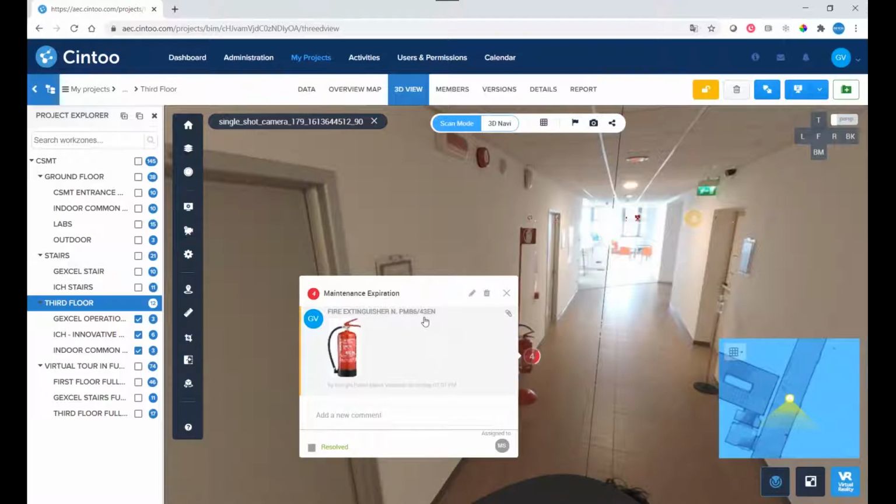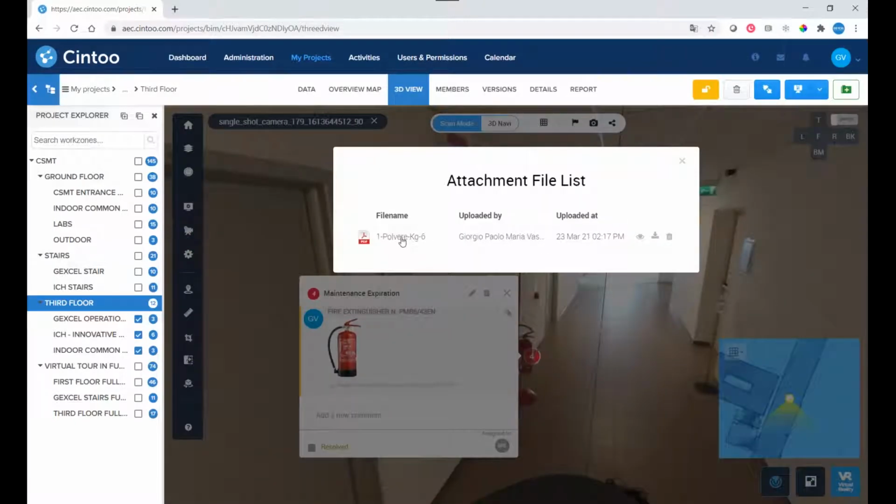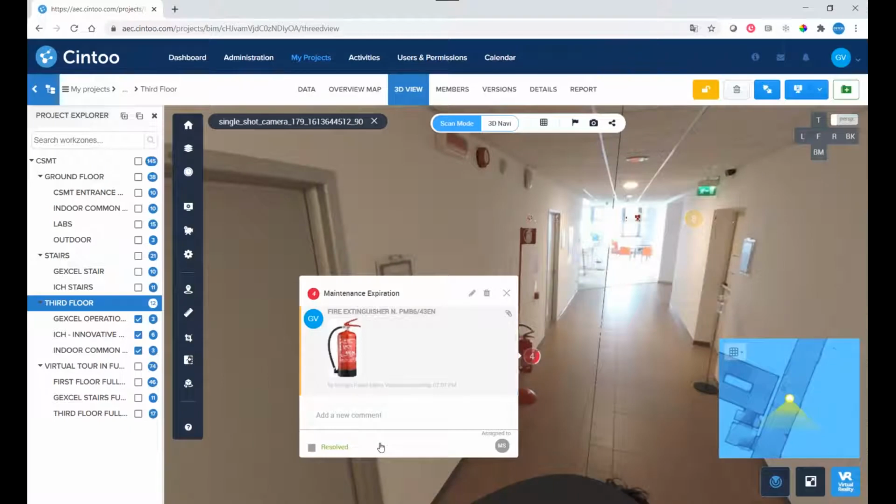Very easily you can add some information here, like for example the technical sheet of the object, or you can also add some information about the action that the technician has to do. So in case the technician has to go on site and control and check the object, he can flag this as resolved.